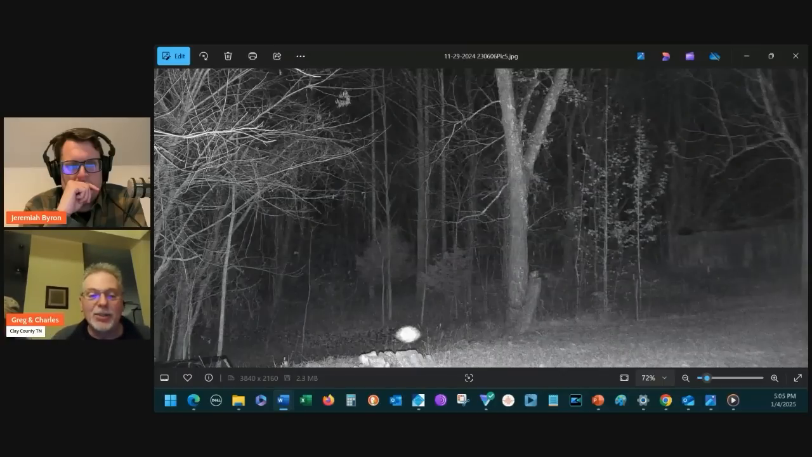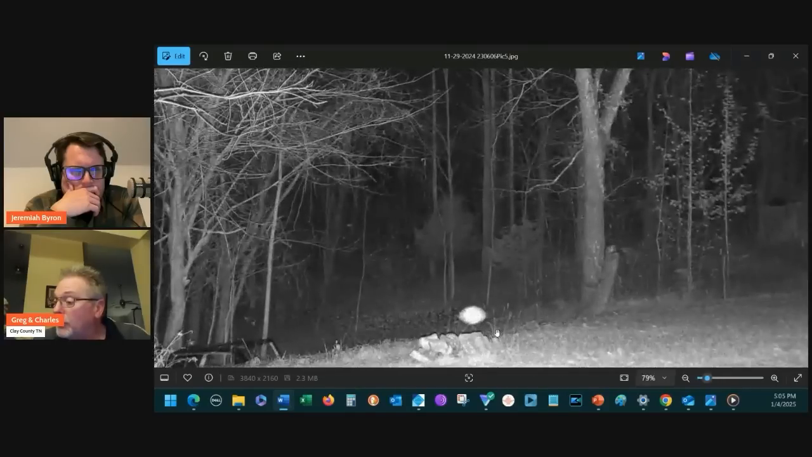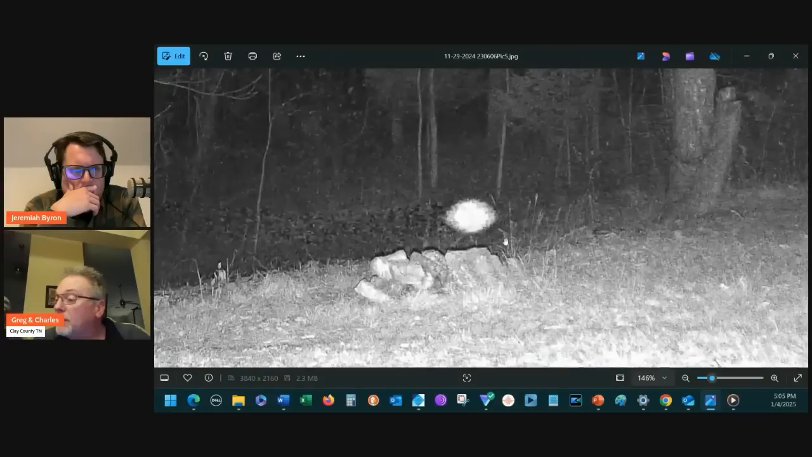But the distance from the camera that's taking these pictures to where this orb object is right there is probably about 40 foot. And see, the grass isn't even blown over below it. I mean, it's still standing up. If there was any kind of rotation, that would have been laid over. Yeah, it's a great call out.